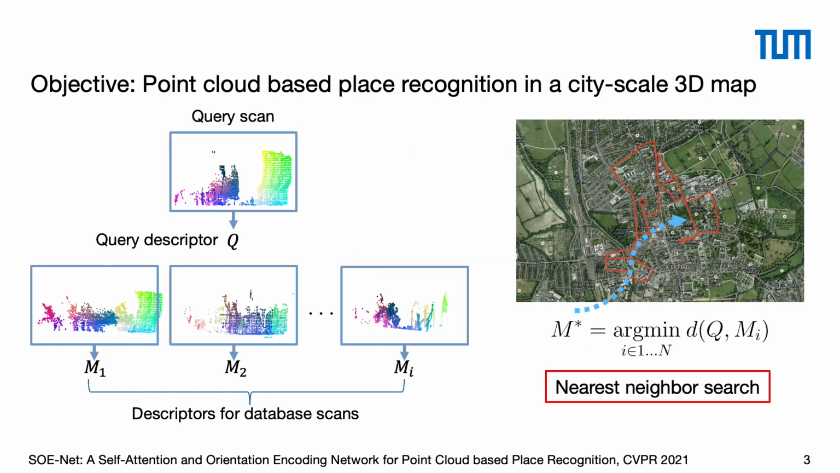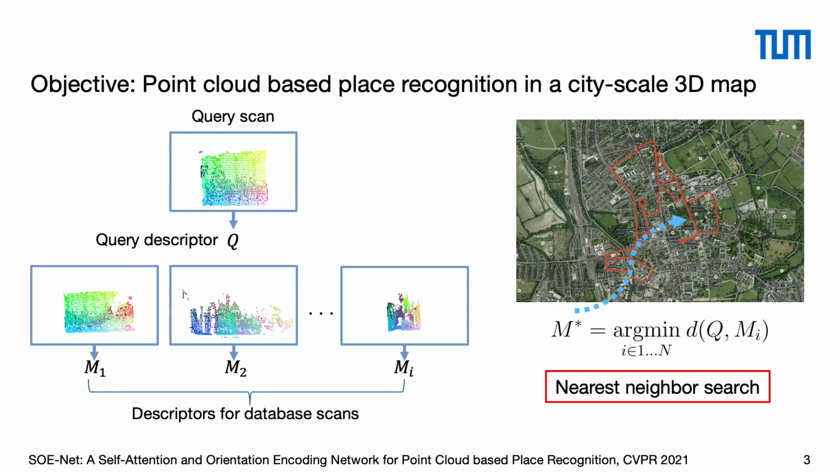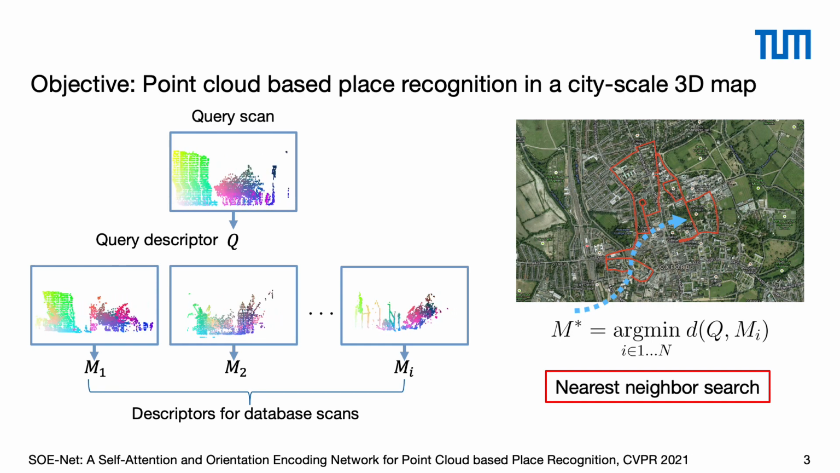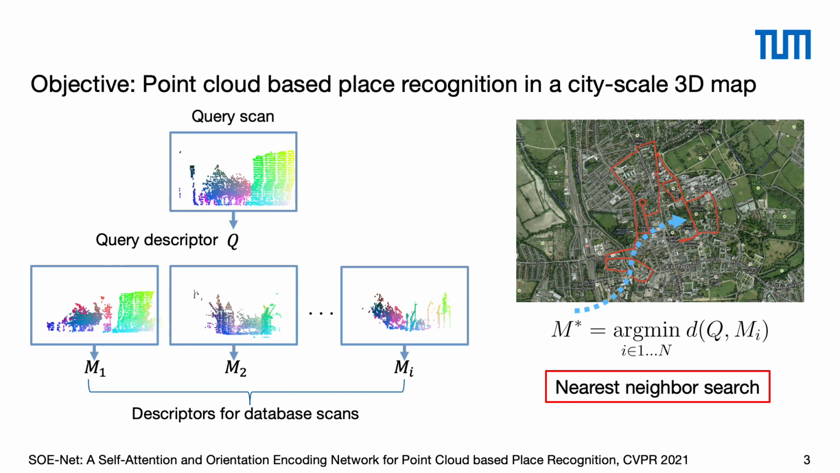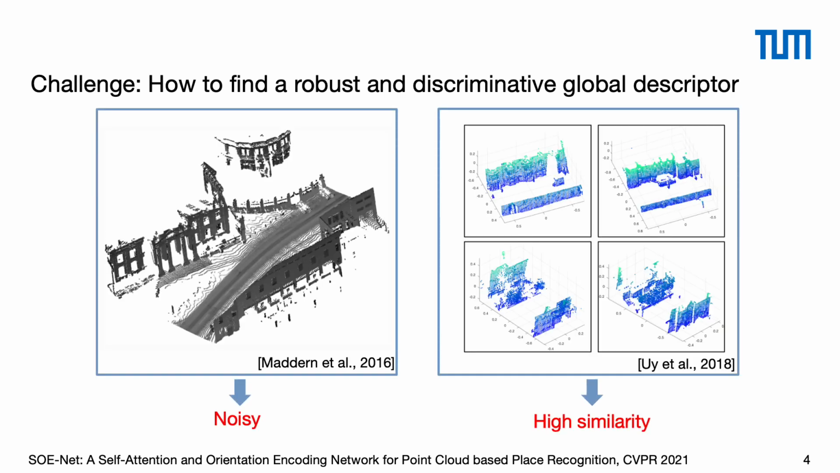To address this task, the common approach is to extract descriptors from the database scans. Then, given a query scan, we retrieve the best match, and the recognition is performed as nearest neighbor search in high-dimensional space. However, point clouds obtained from LiDAR scans are always noisy, and the scenes in different locations have a high similarity.